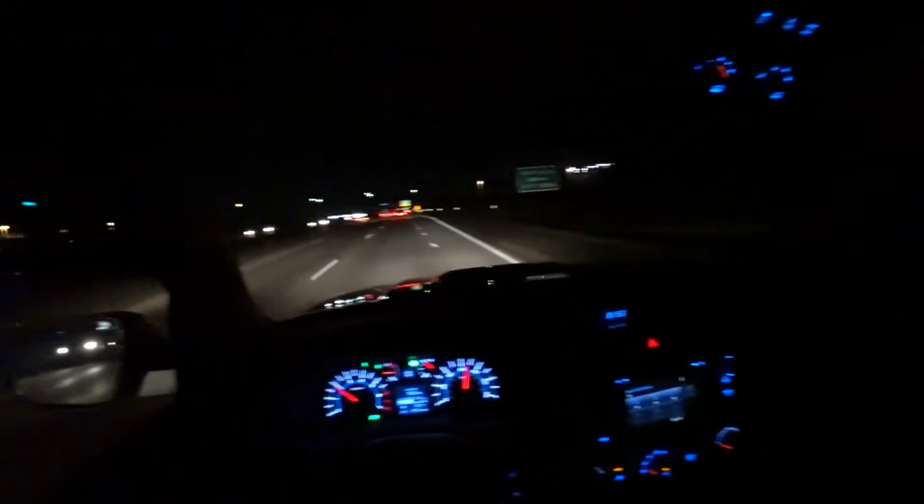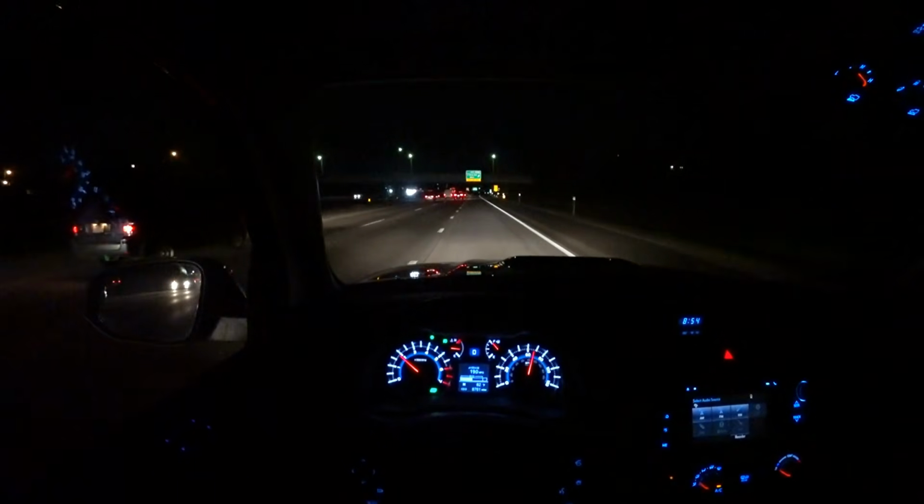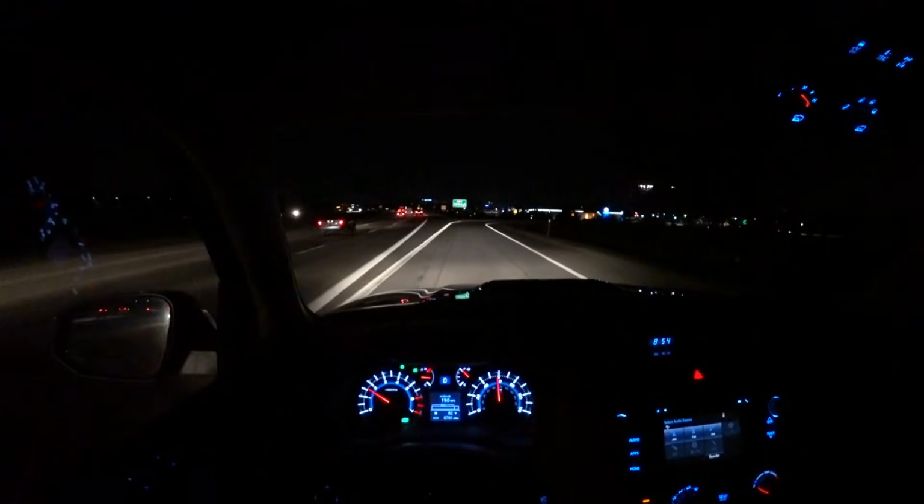Very streetable, comfortable SUV to drive around, and it's nice that this could probably have some off-road capabilities too. You still have your high-low locking differentials, and you've got all your controls, your different modes for different types of terrain up here.